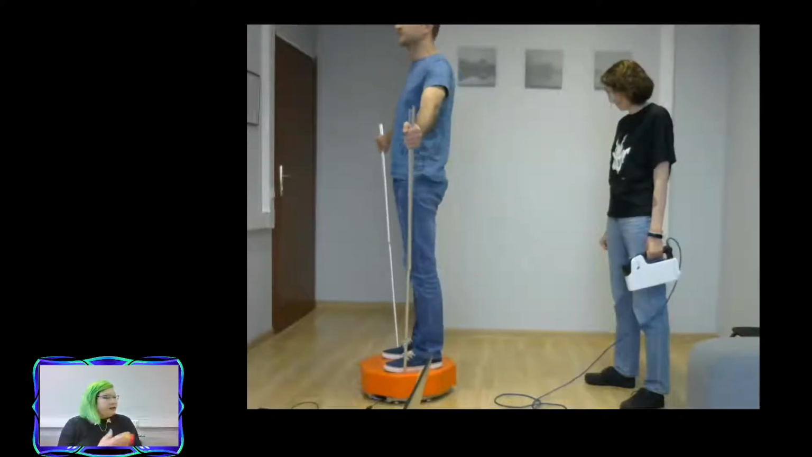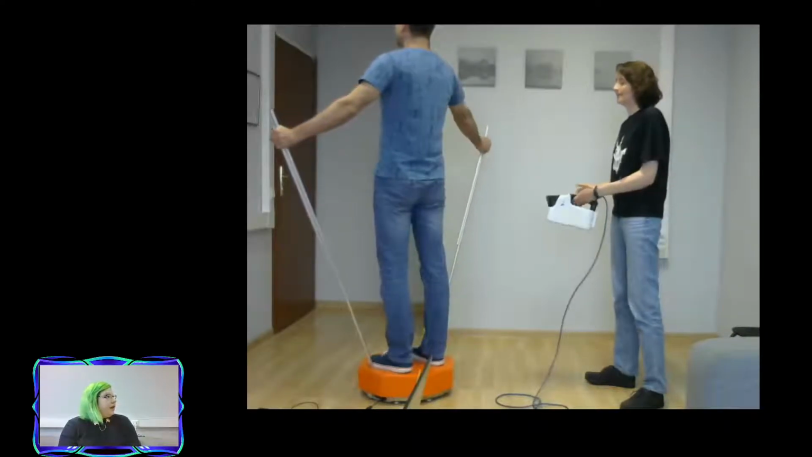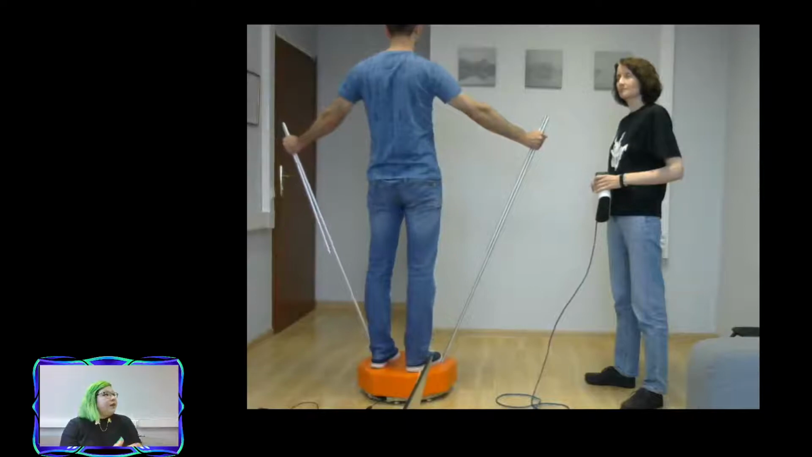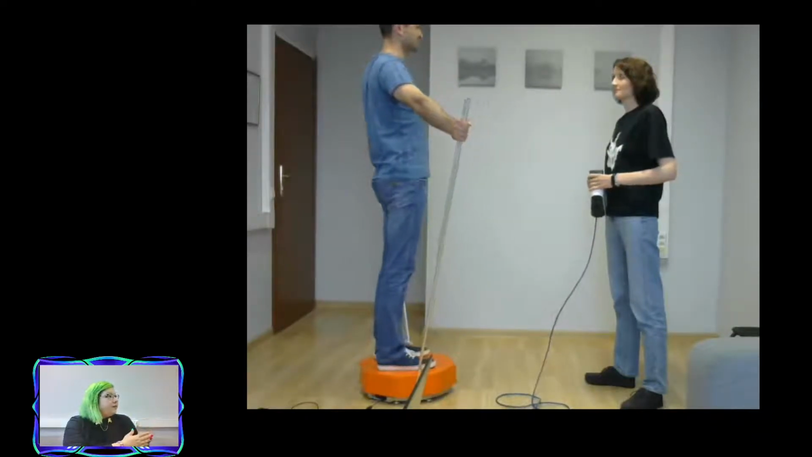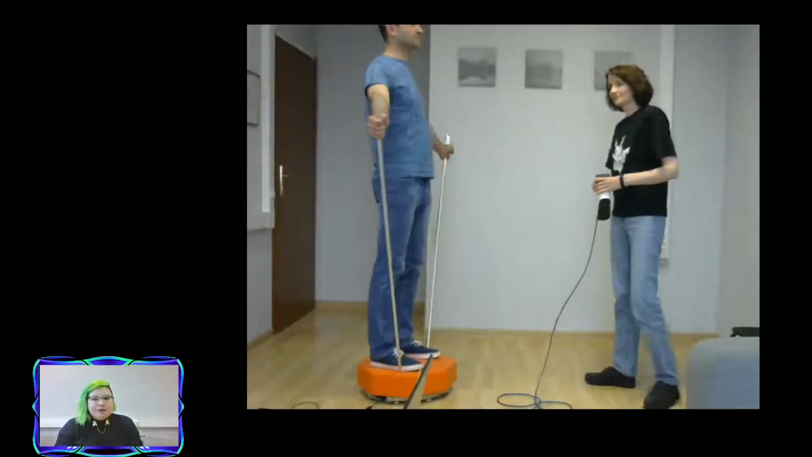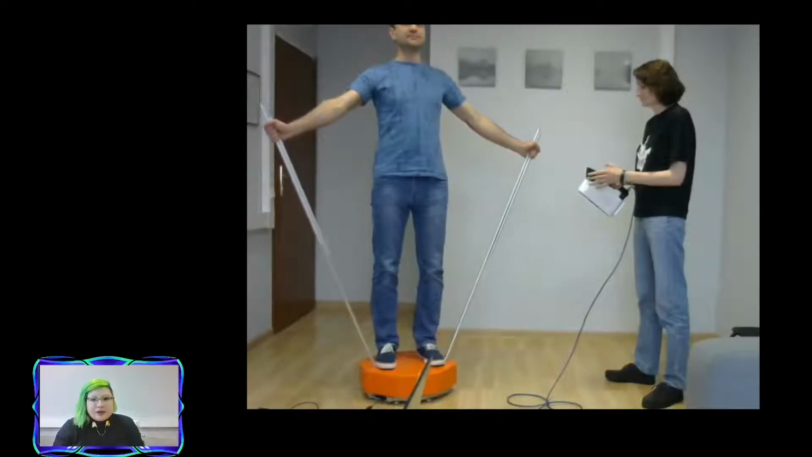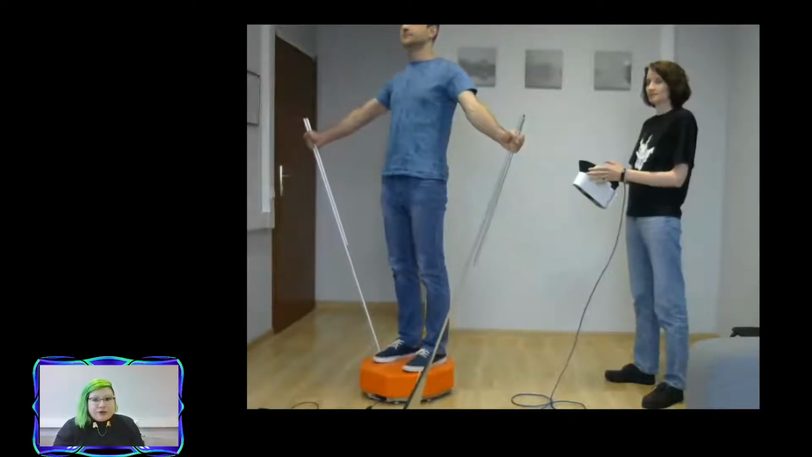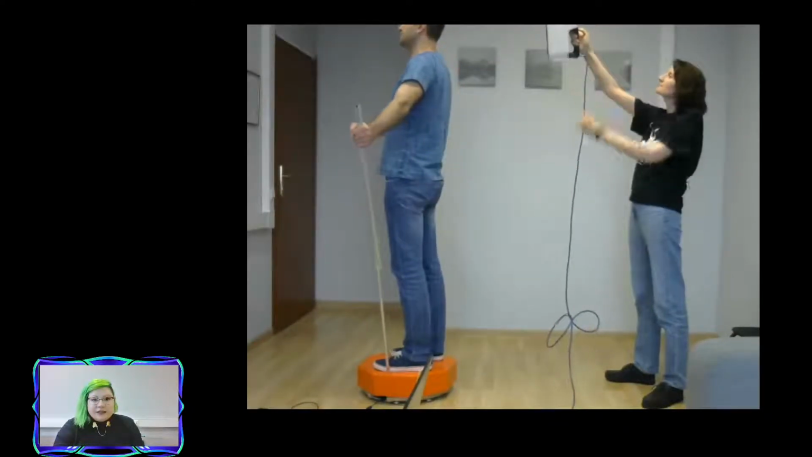He will be using these metal sticks to fixate his arms away from his body, and Yulia will be scanning him from head to toe in a spiral motion and also getting underneath the arms to get all of those details. So let me go ahead and turn on the scanner view so that you will also be able to see in real time what the scanner is seeing.